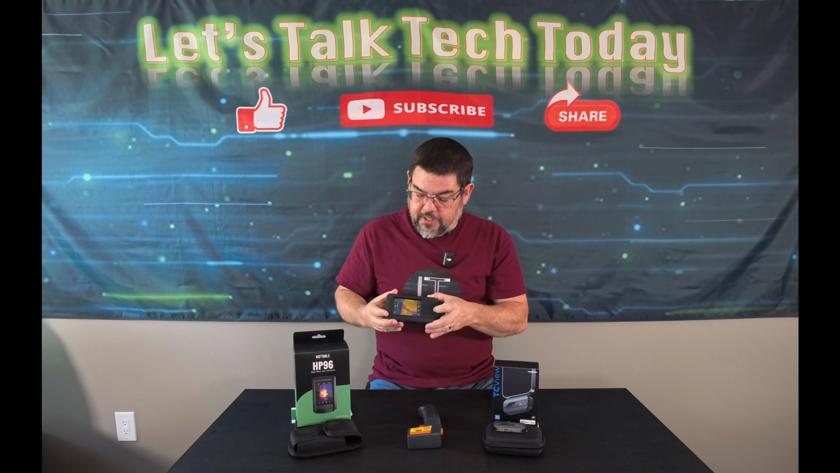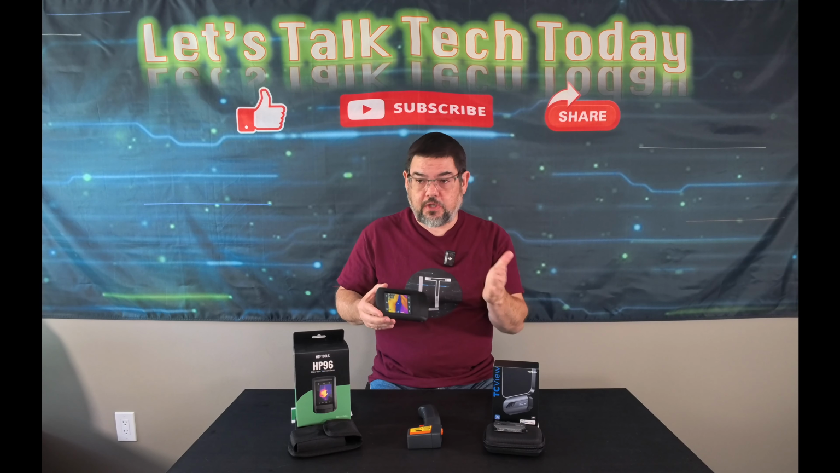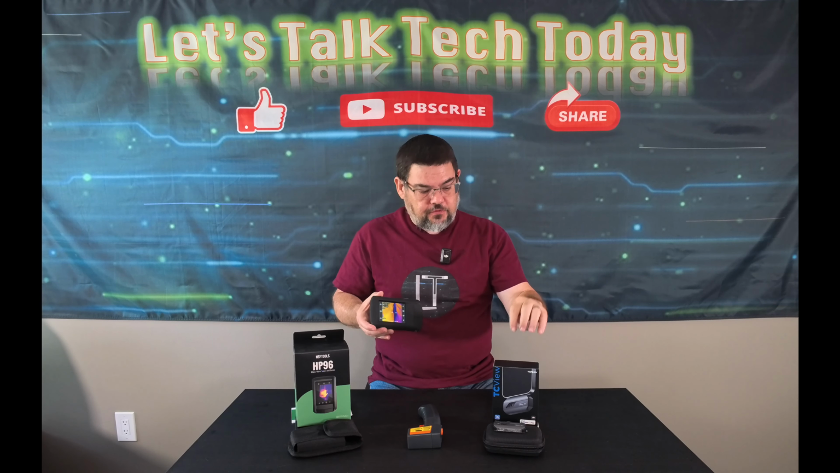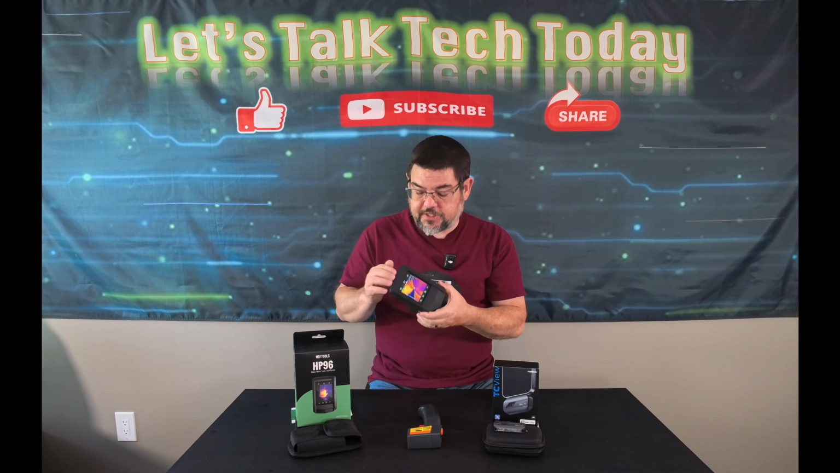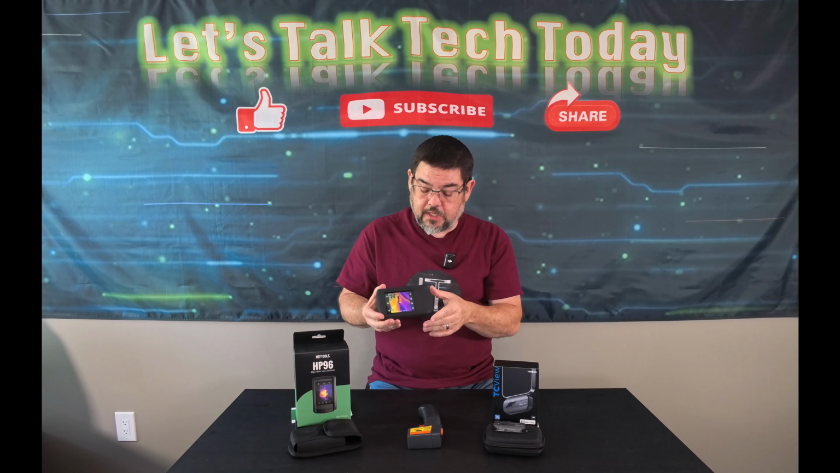There are time delays because, again, it does have to recalibrate itself when you're moving around between different areas and your temperatures are changing. I did find that the TOPDON takes a little bit longer to recalibrate than this standalone device does, so that was a nice added bonus for that.